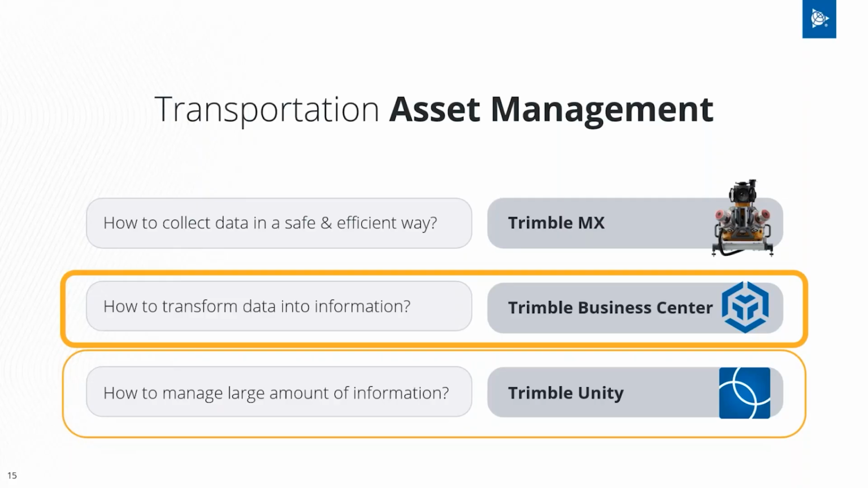So basically, you get the data from the MX system, you transform it to information with Trimble Business Center, and this information can later be consumed by your asset lifecycle management platform. You can use it in your databases. You can give it to your field teams and so on.